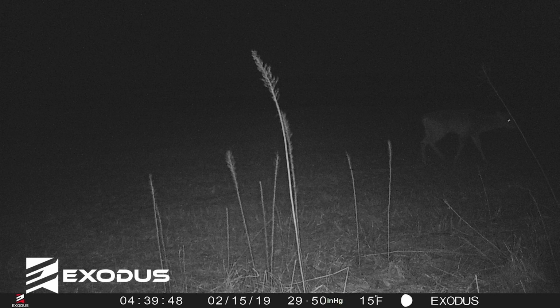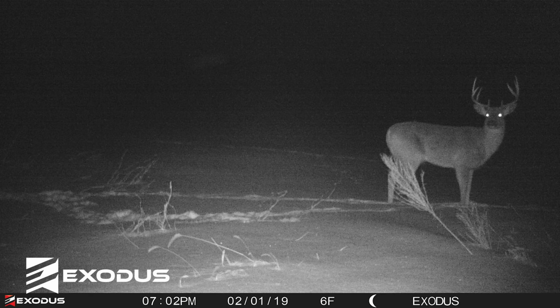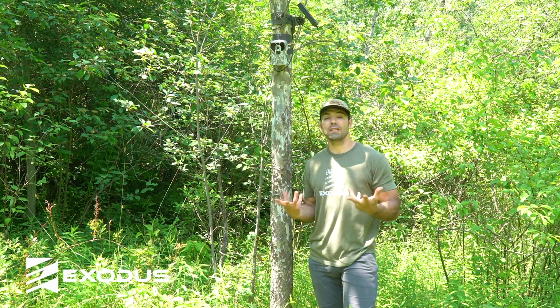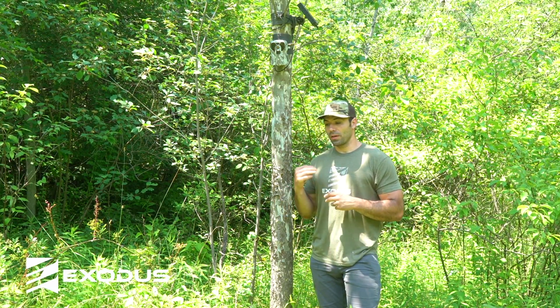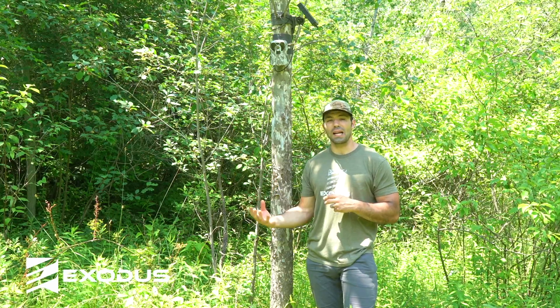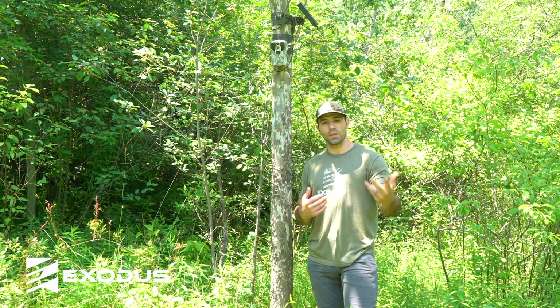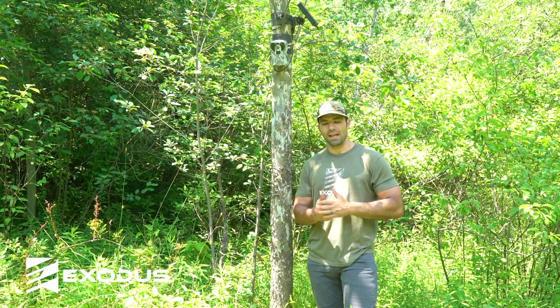The flash range actually doesn't look like it's as long, and overall the nighttime image quality is just not as pristine or not as crisp, not as good as what you would get in a wooded setting. And there's a reason for that. We basically touched on different flash types and the concept of light being emitted, artificial light being emitted to capture that nighttime image.